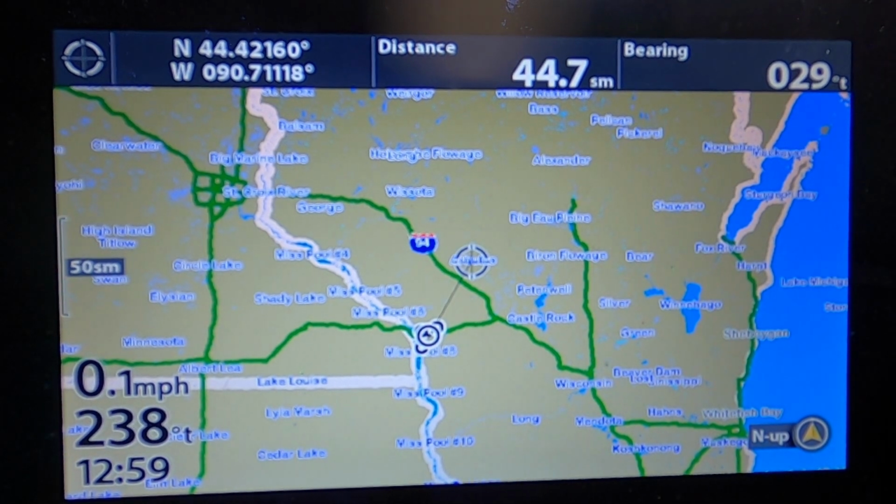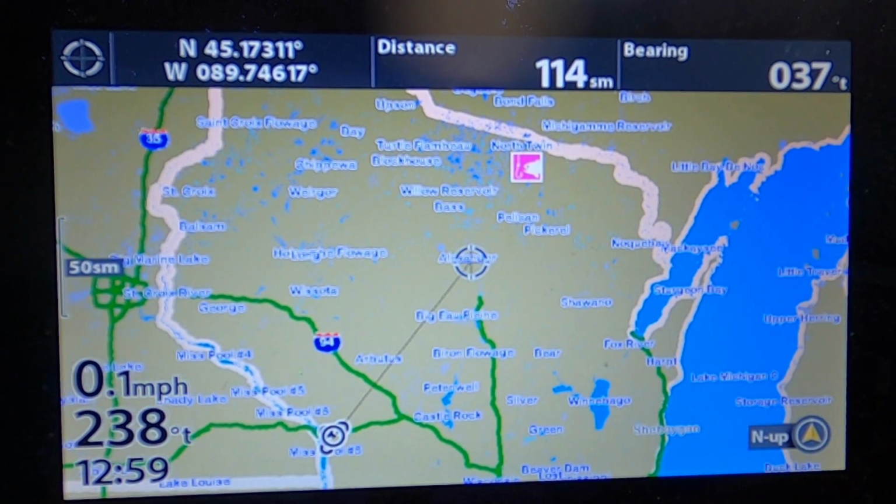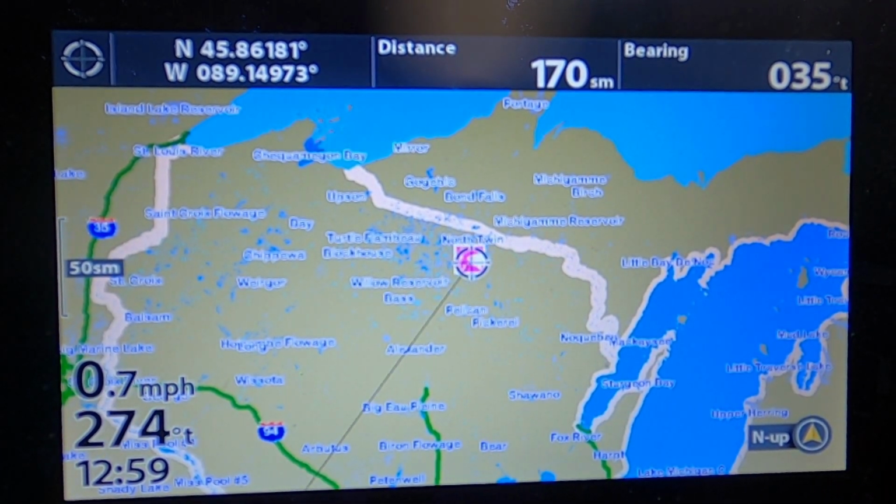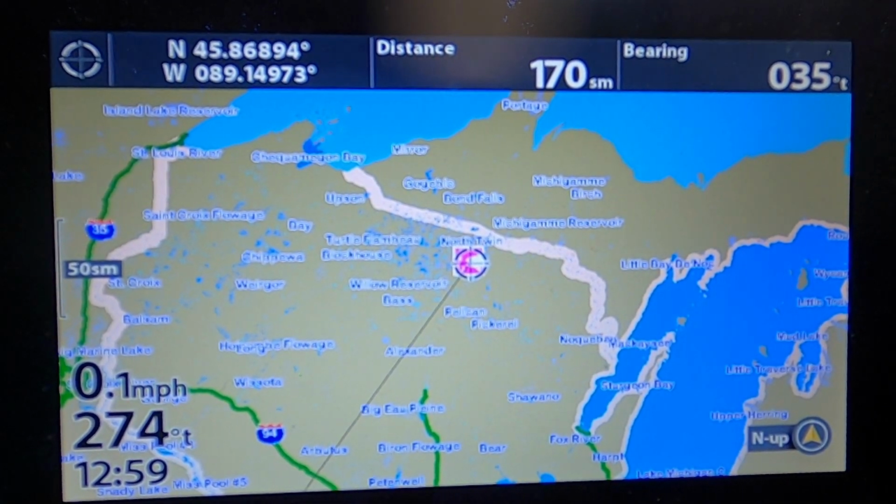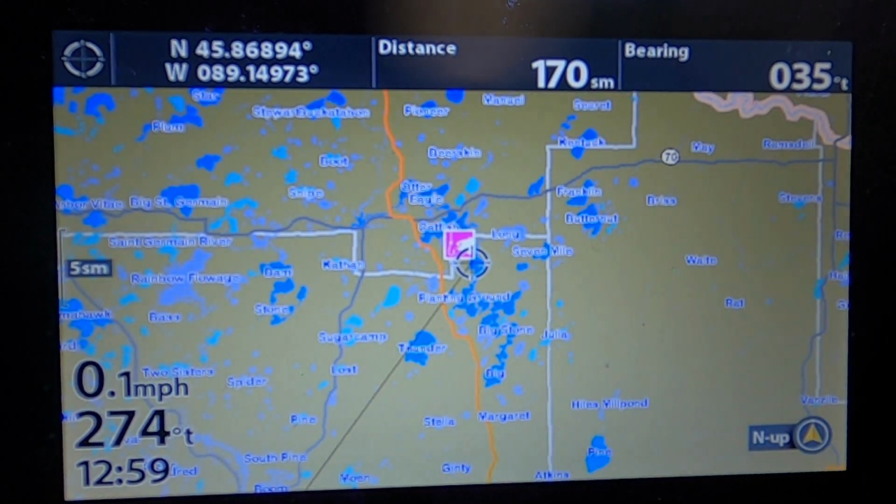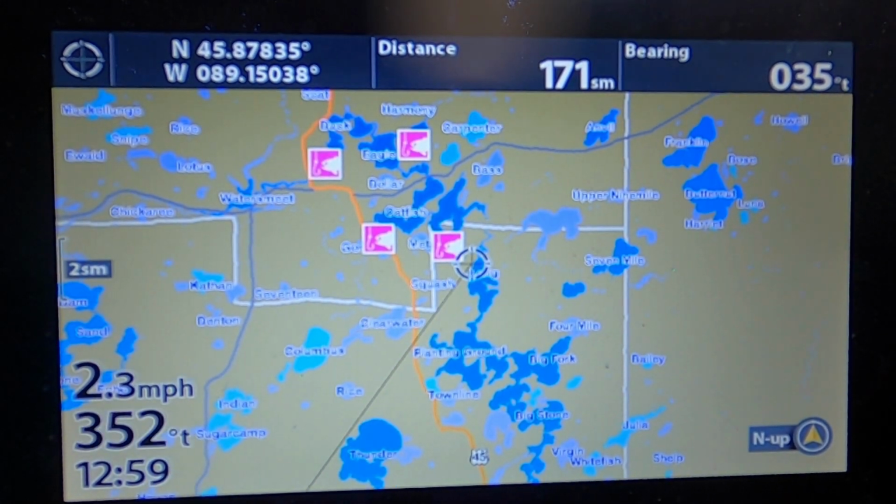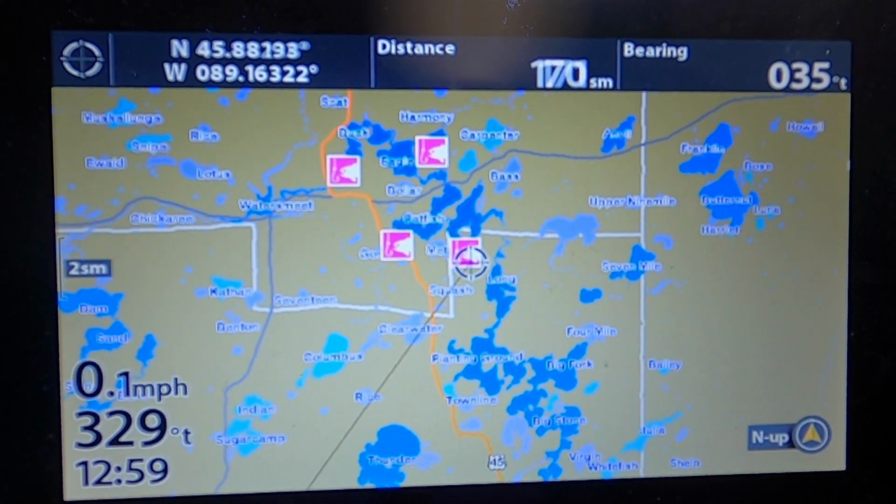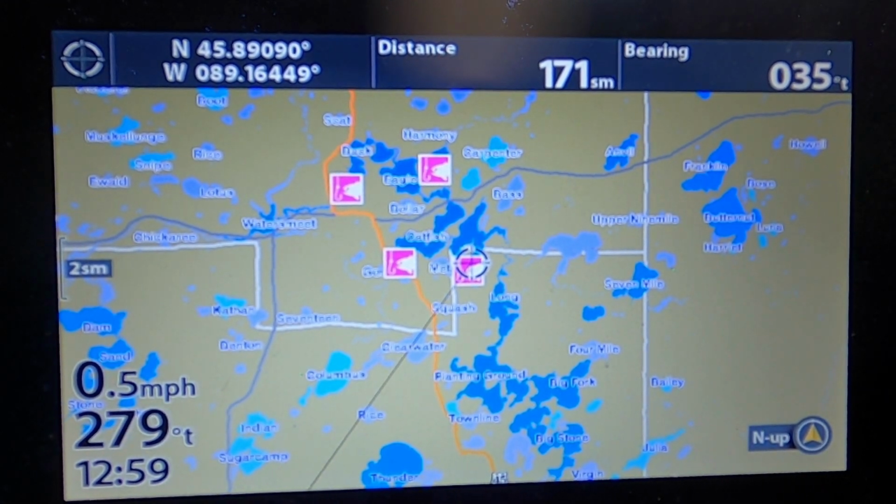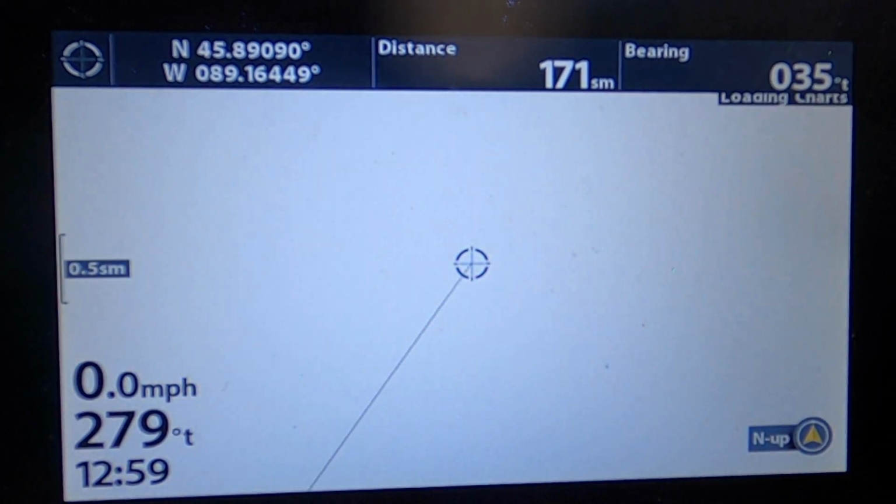So now I just gotta look for that fish, and there it is, way at the top of Wisconsin. So that was right in here. There it is right there. You can zoom in. And there's a lot of lakes in northern Wisconsin. So this is the Eagle River chain. There's a chain of lakes up in Eagle River. So we'll keep zooming in on it.